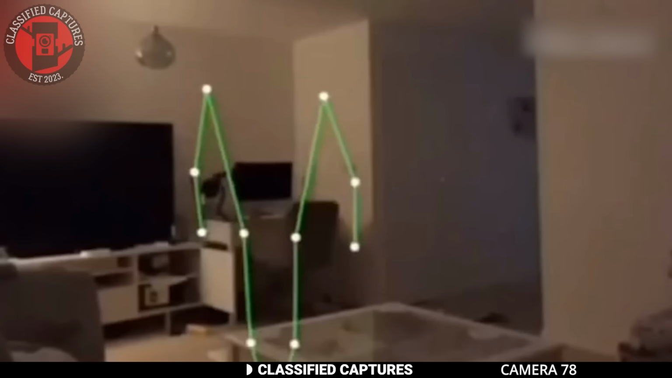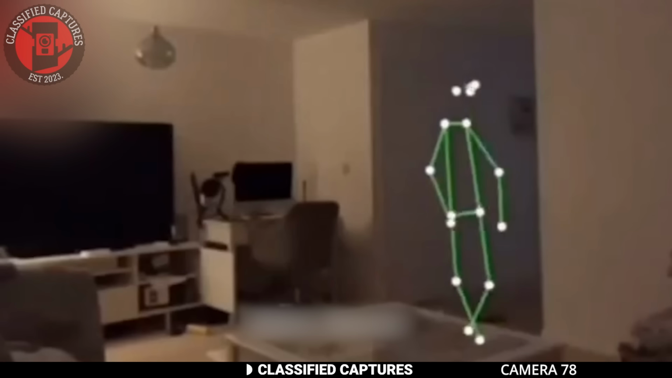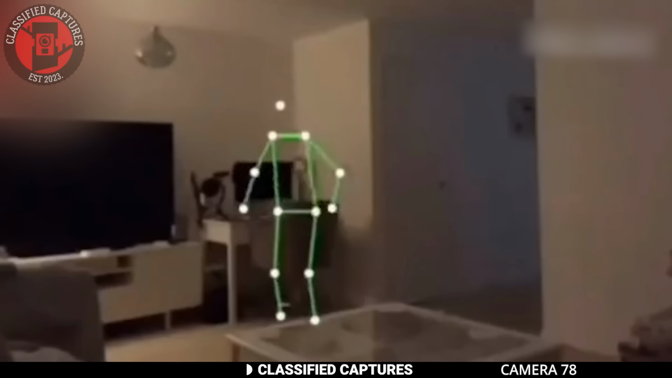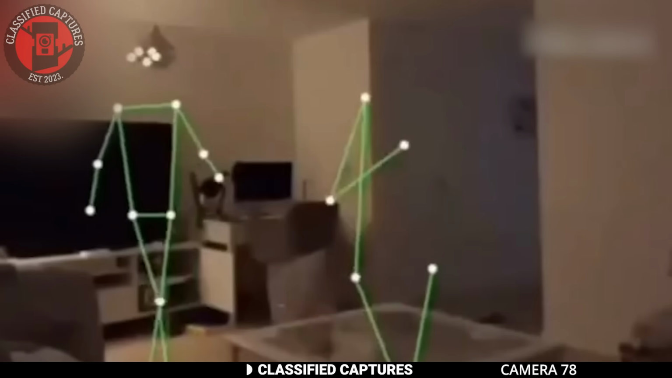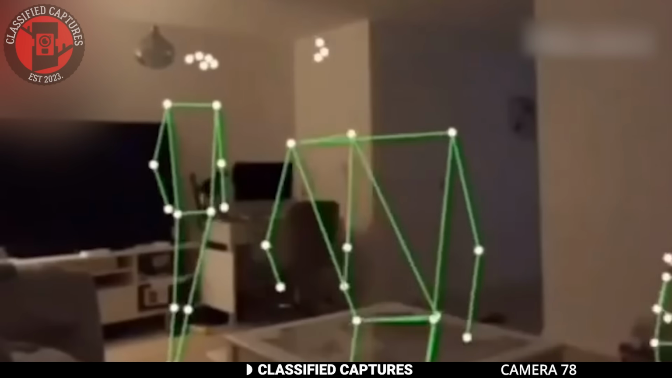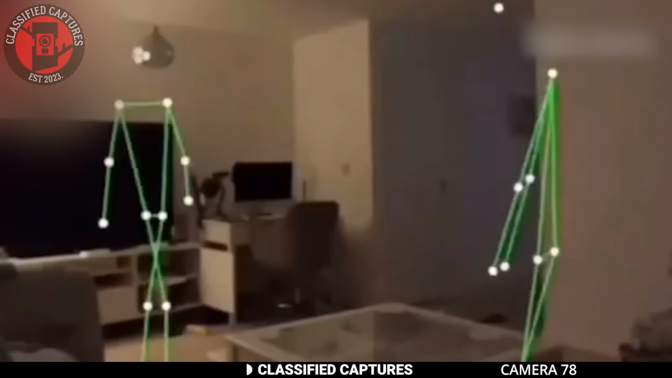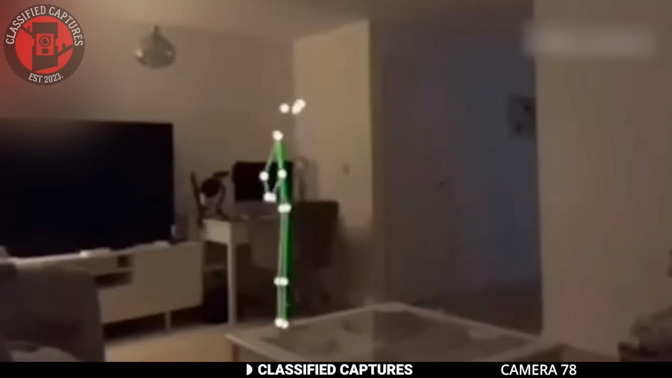A man decided to set up an SLS, structured light sensor camera, in his home after experiencing a series of strange activities in his home. Take a look at what he caught on camera. In the footage, there are green stick figure-like shapes moving around the room. The figures resemble human forms mapped out by the camera's sensors. These figures are seen moving around and even appear to be throwing things. But here's where things get really strange. At one point, 2 of the figures vanished, leaving just one that continued to walk around the table.